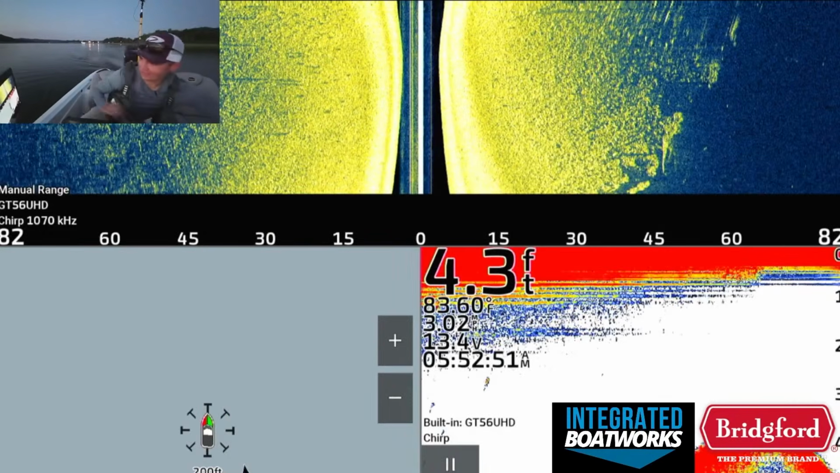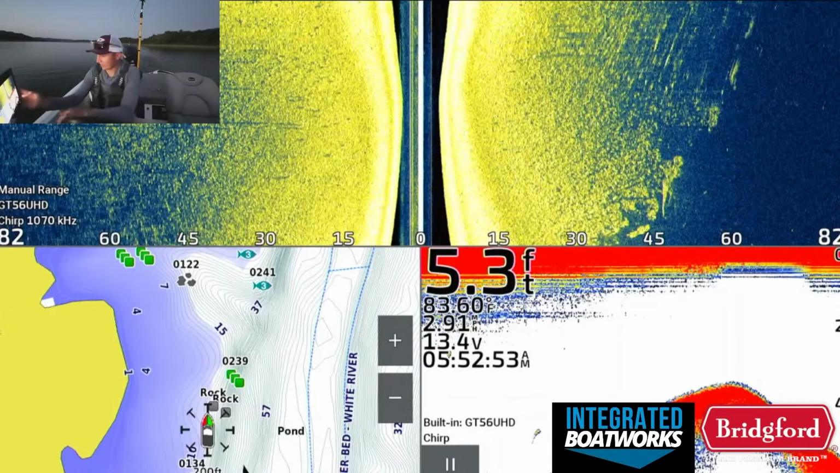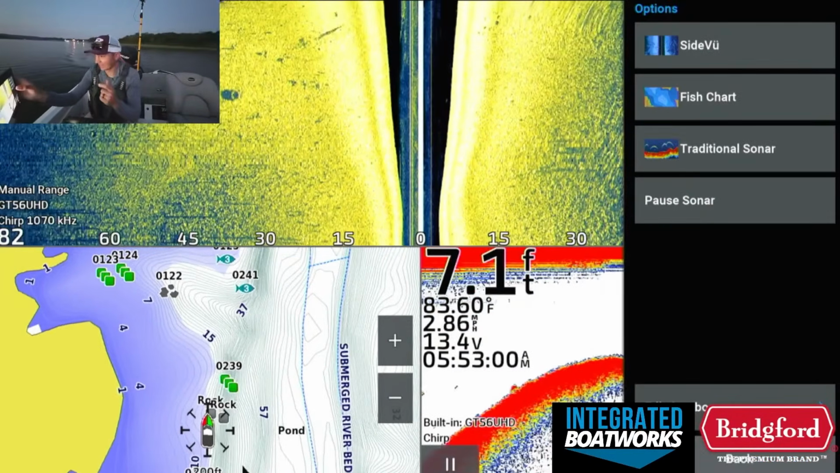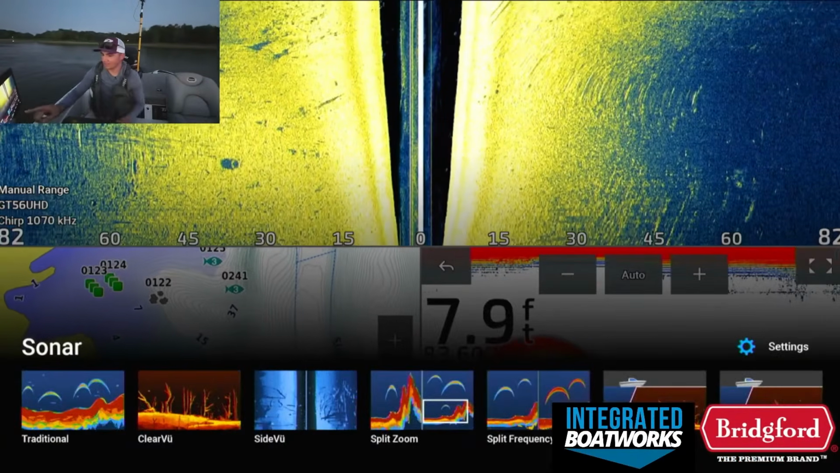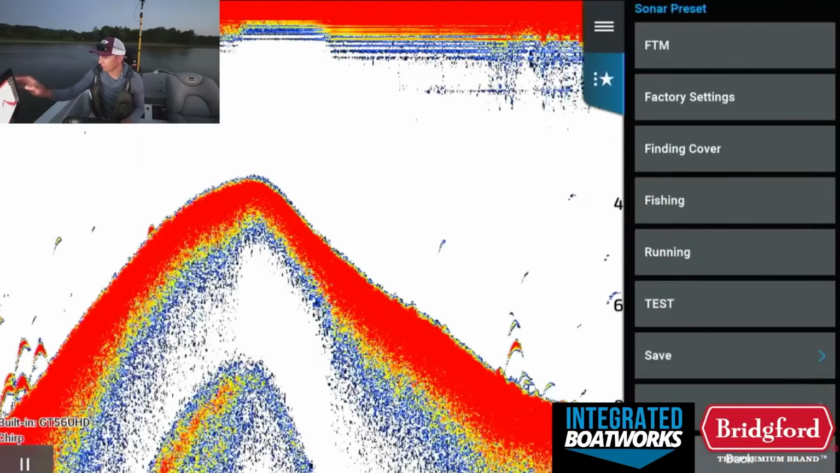Let me double check this, make sure that we're good. Oh, I need to set up my settings real quick. Okay, guys, this is important. When I get to the lake, I actually have my sonar settings. I need to make a guide for these, but basically, there's already fish down here. Maybe those aren't fish though.